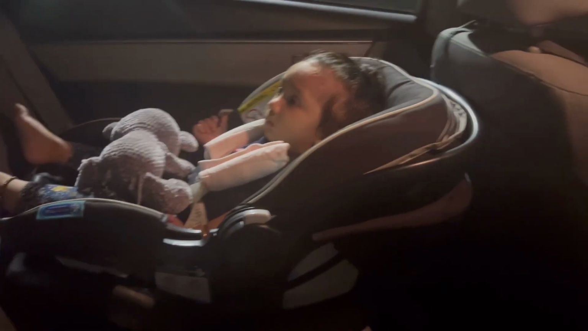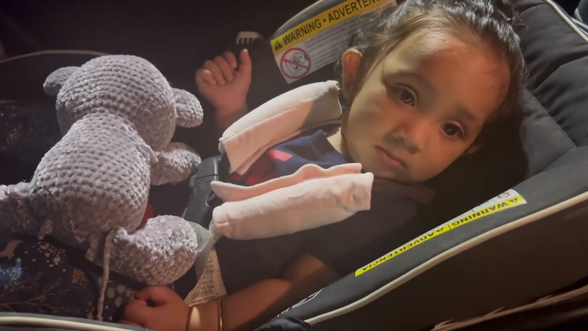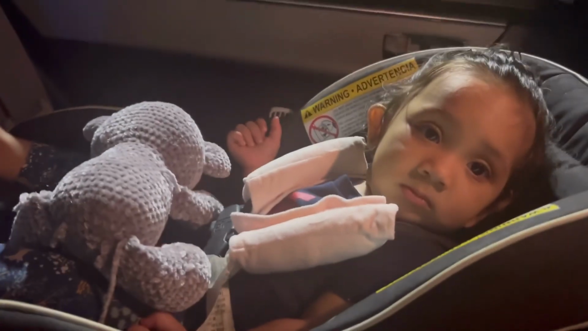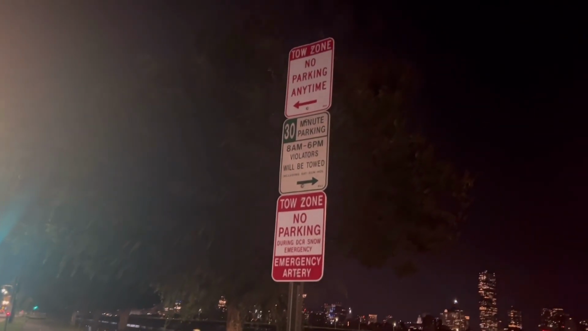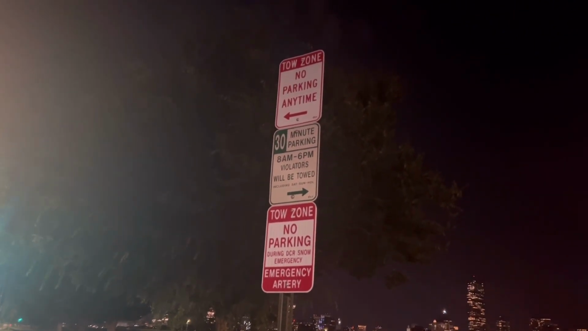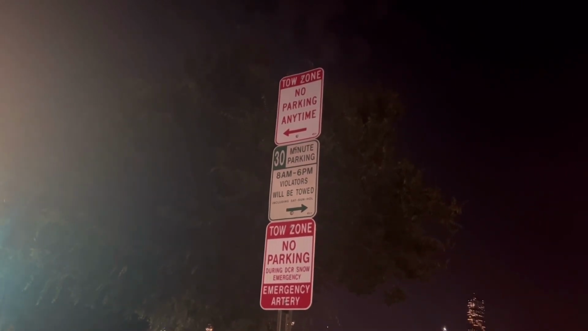So we are almost there and this is the first glimpse of where we're gonna park. Hi, Mama. So I'm just gonna see what signs are up here for parking, and it says that I cannot park here anytime. So I think we have to go back a little and park again.